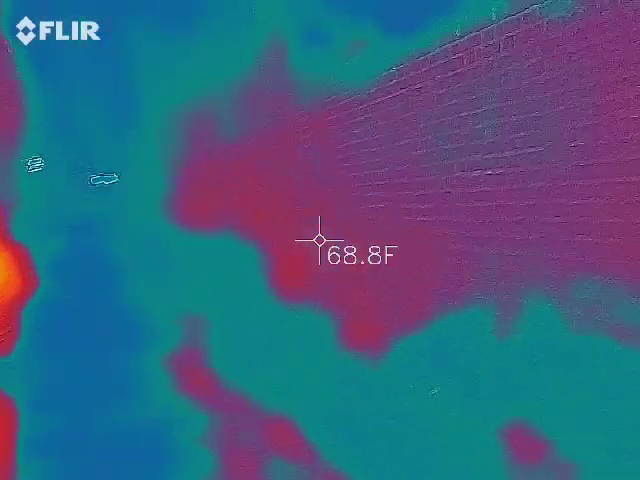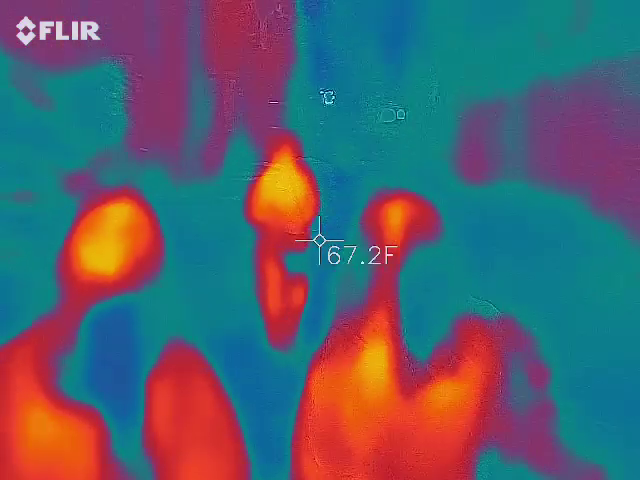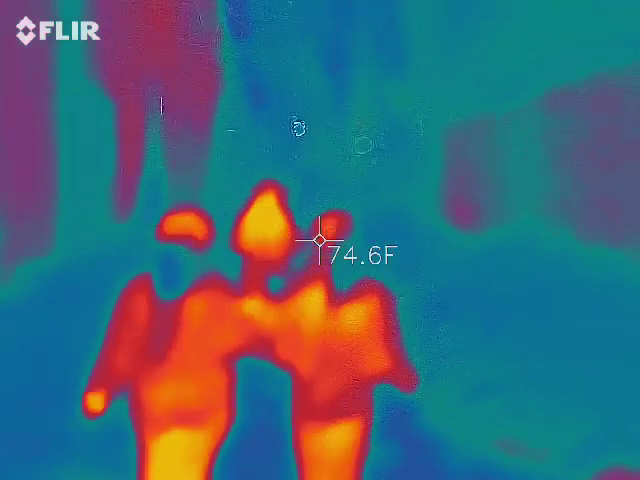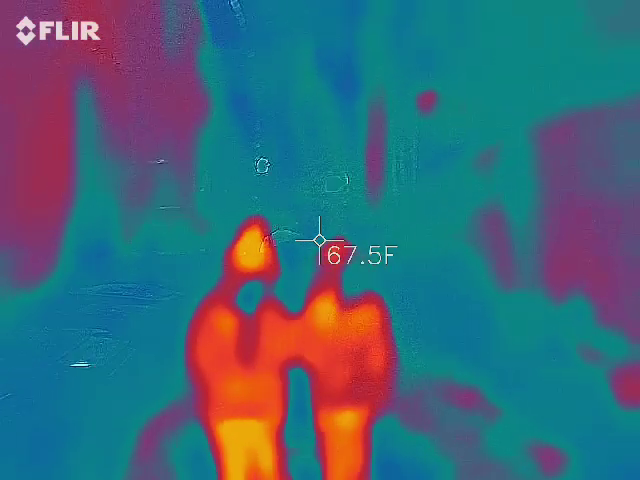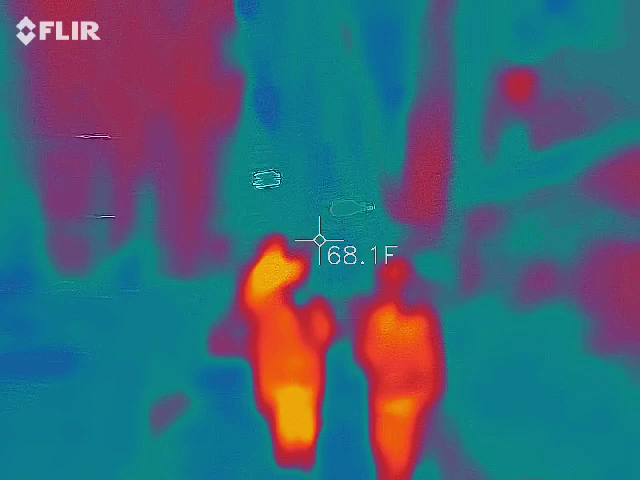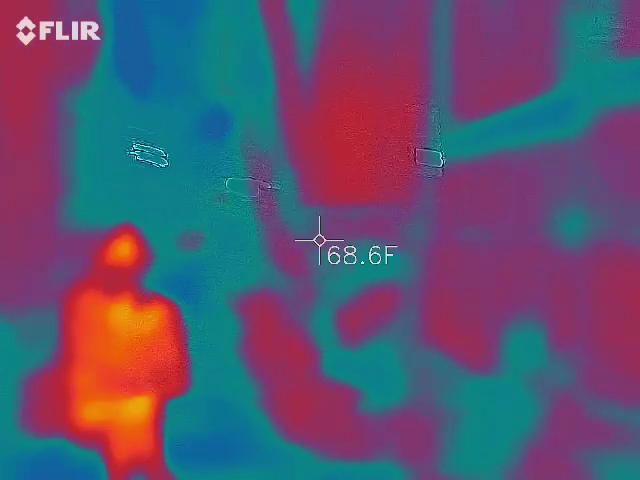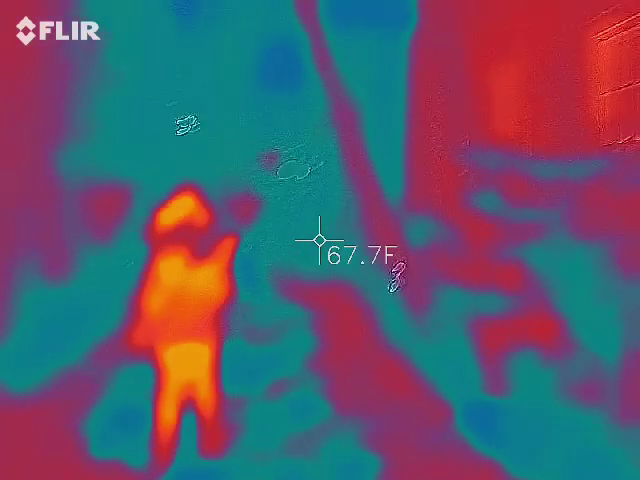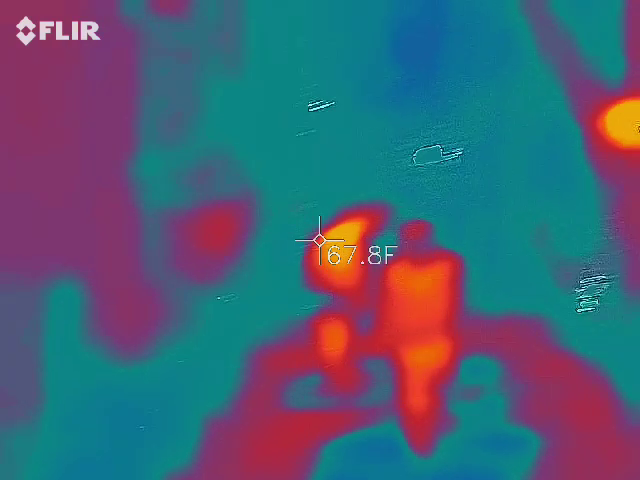Hmm? Water here? Yeah. The doors are kind of closed. It's cold during the day to take pictures. Oh yeah, you can see through it.